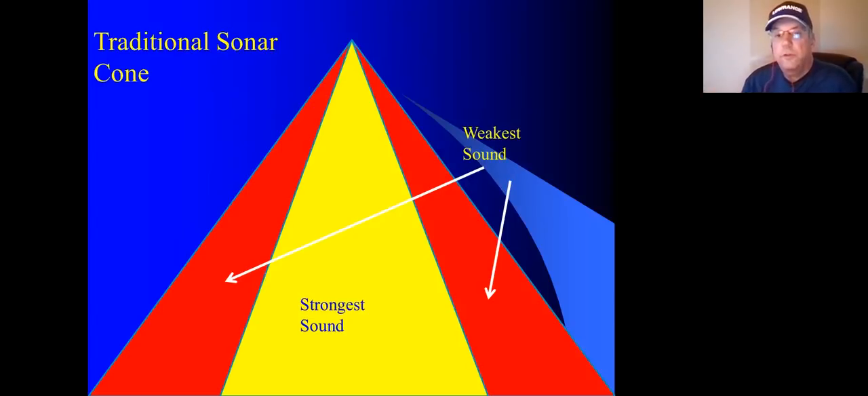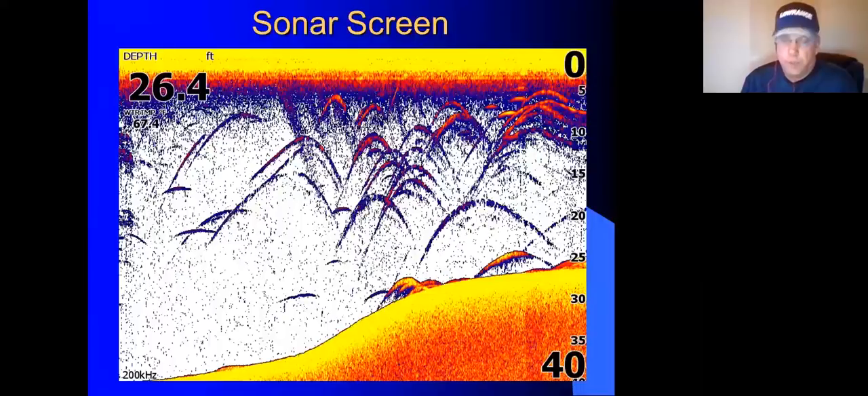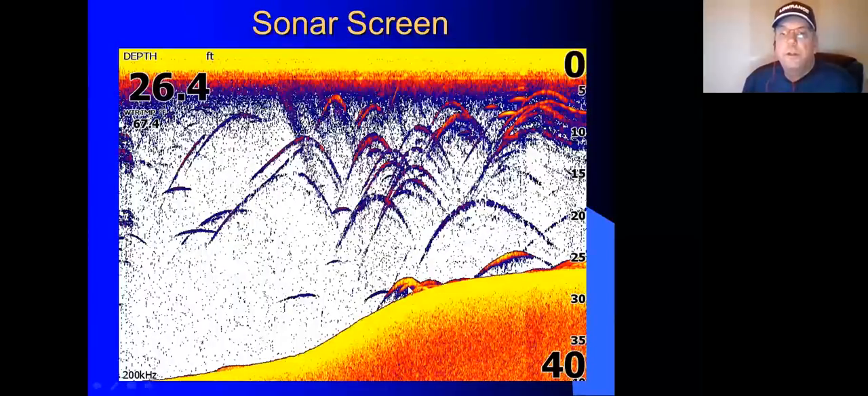Sonar is the same way. We have a primary range and weaker areas on the edges. They're still getting data, but your best data is coming from that center area directly underneath the boat. So it projects it on a sonar screen. Basically what you're seeing here is Lake Geneva, a lake I fish all the time.